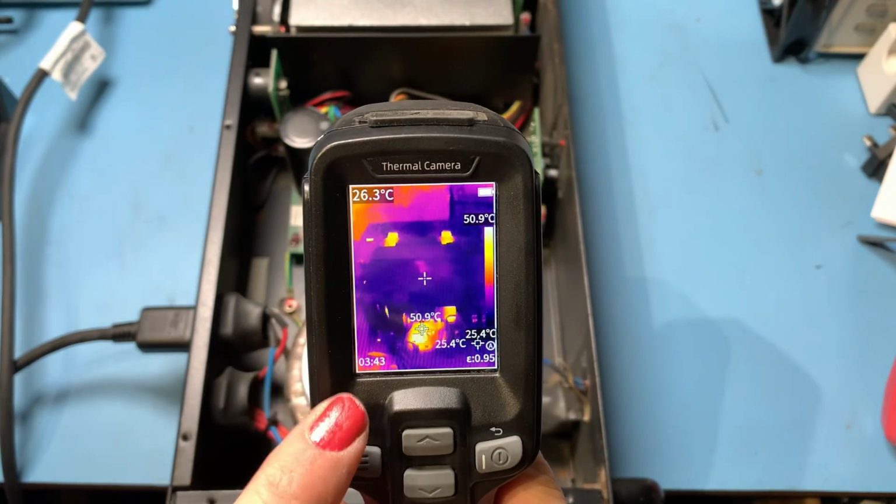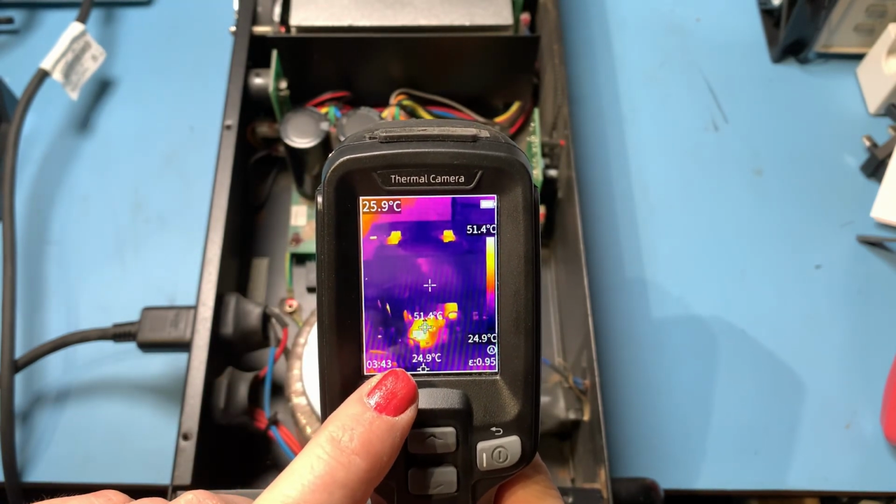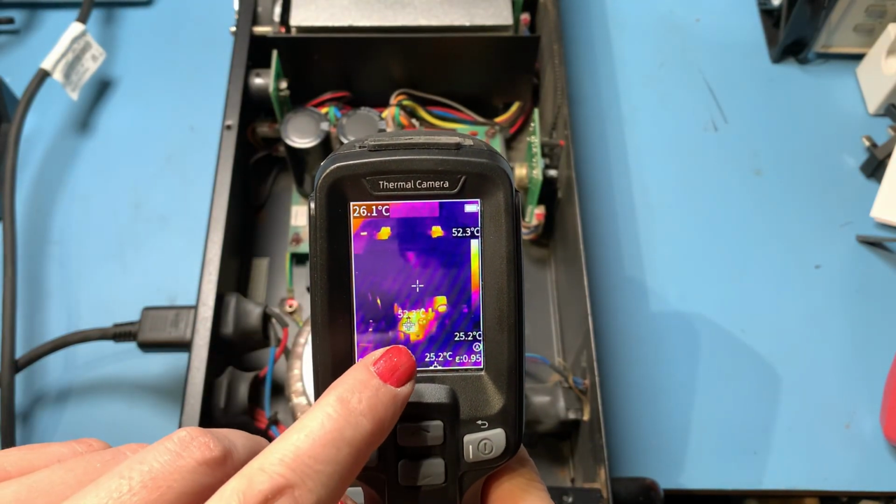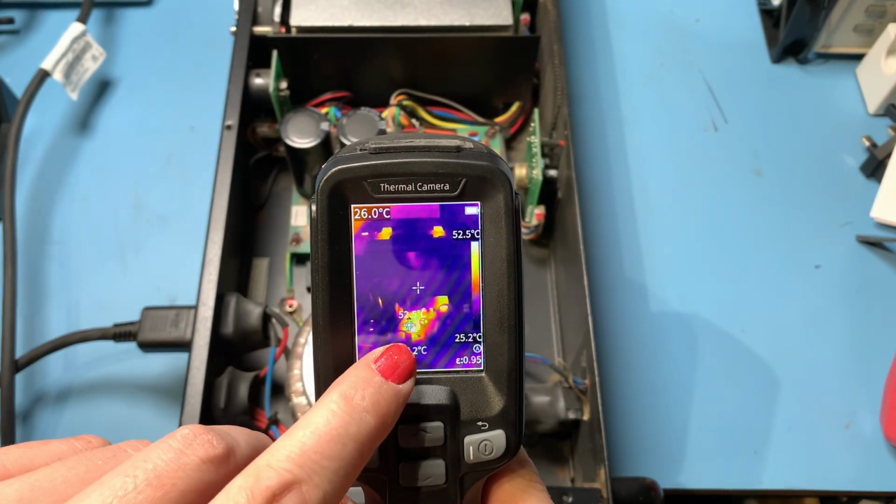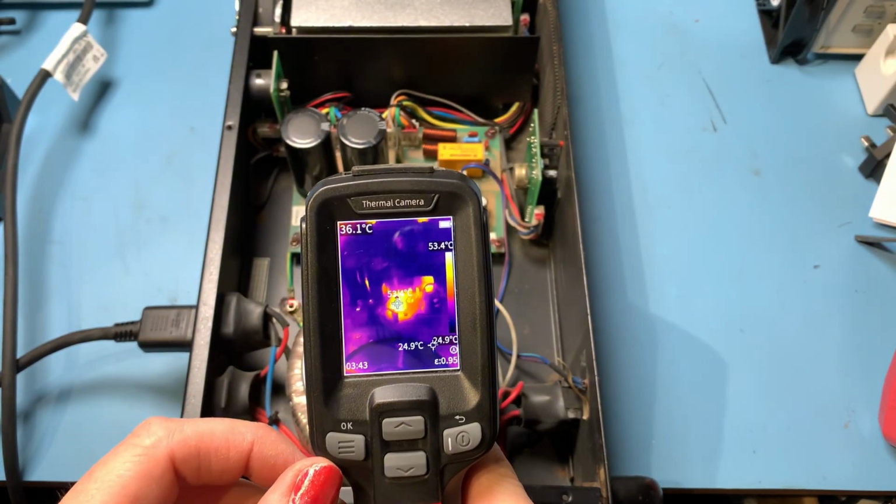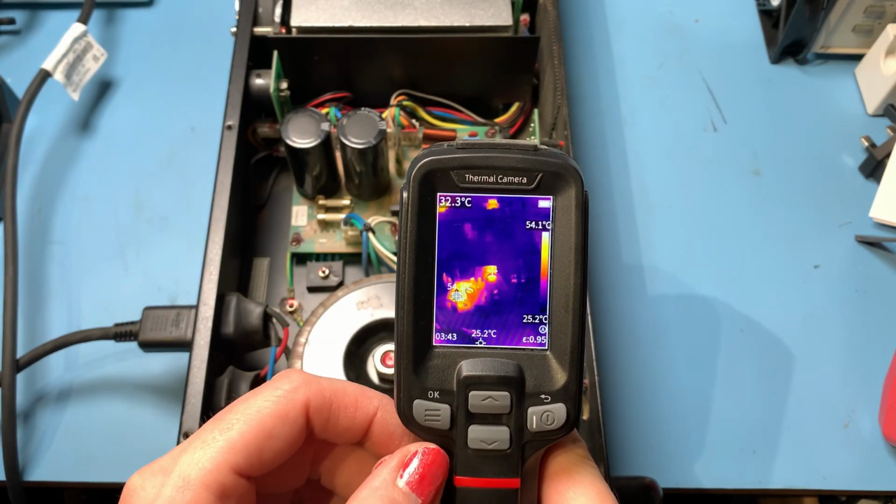So you can see it's giving me a lot of information at the moment. It's telling me where the hot spots are down there. Because my crosshair is pointed there, it's telling me there's the hot bit there. You can see that bit's hot there. That's the bit I want to be looking at, which is getting 53 degrees, getting a little bit toasty. Something over there sitting at 54.